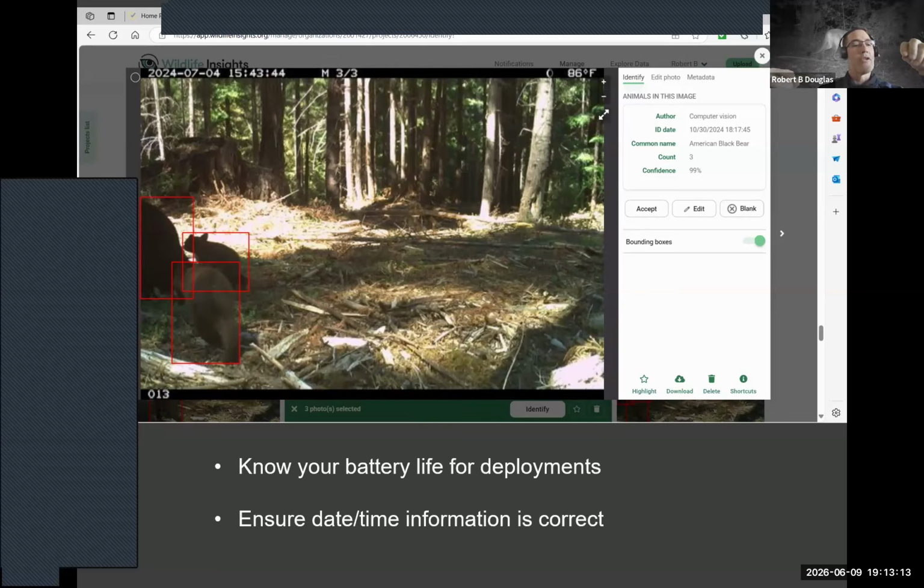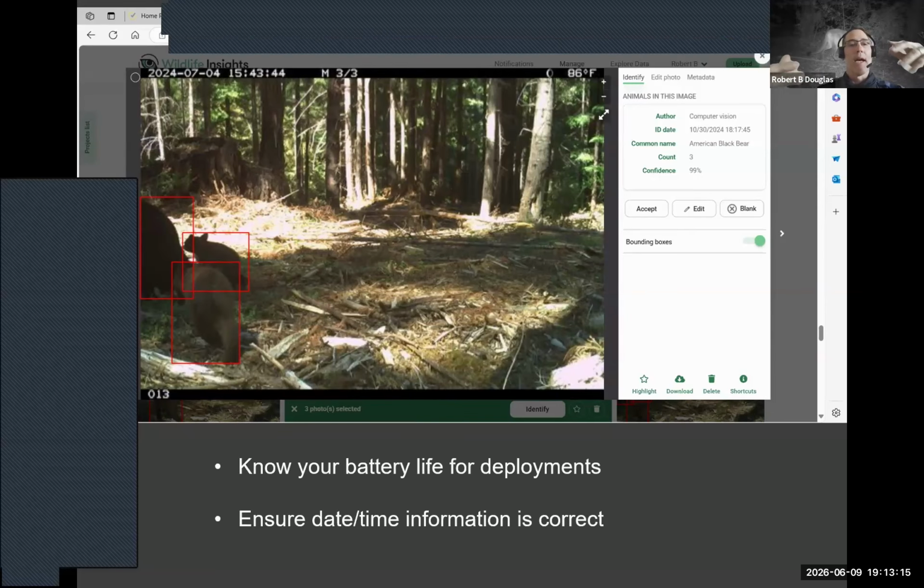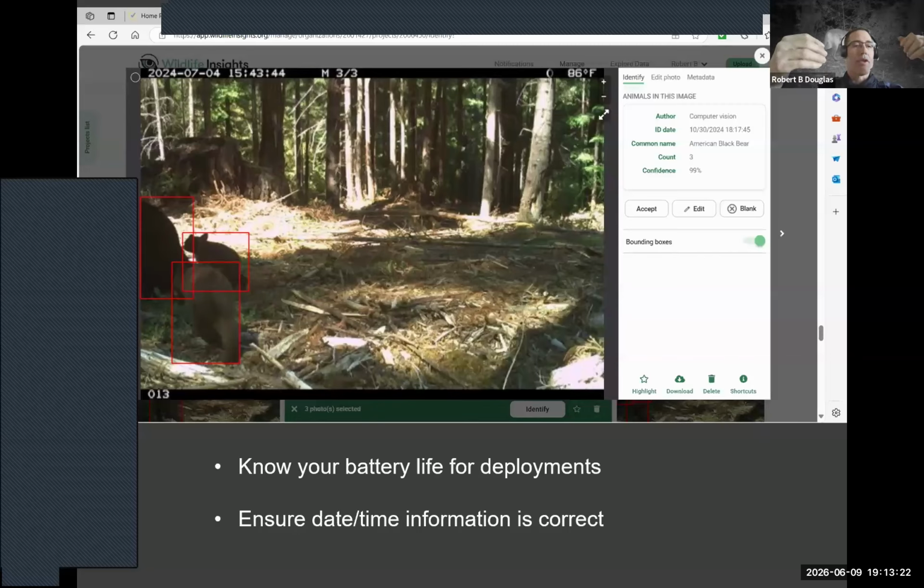You put other information about your project together into Wildlife Insights, and then after you vet your photos, you're able to query the information, pull out tables, put them in a relational database, and develop data matrices if you want to do your own statistical analyses and modeling.